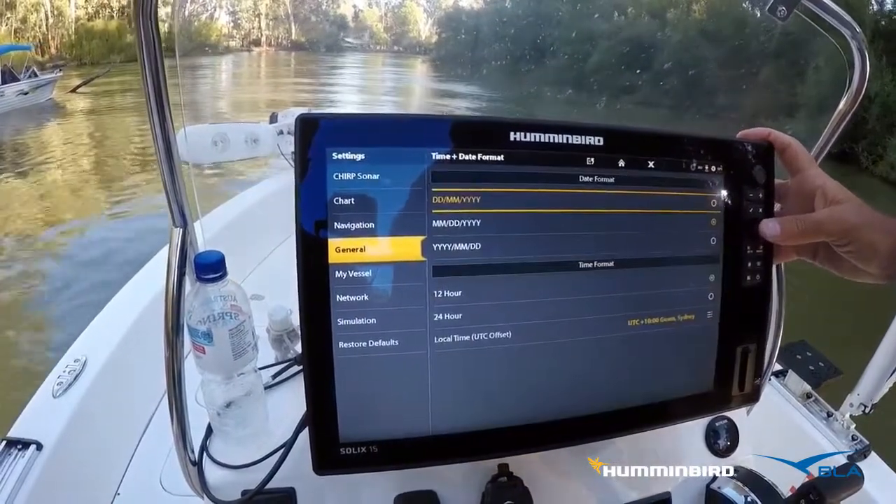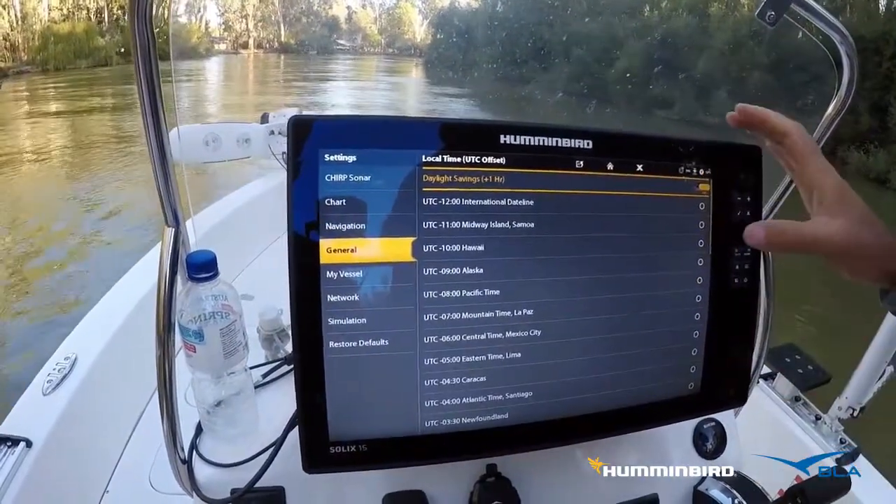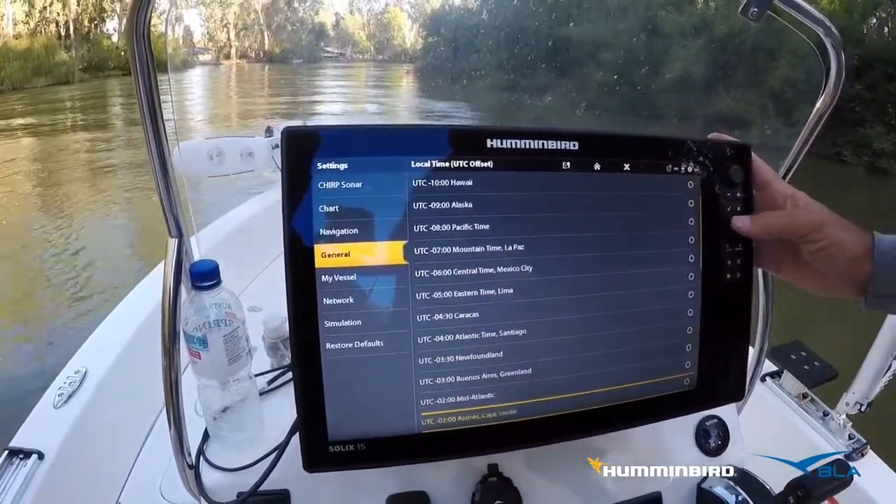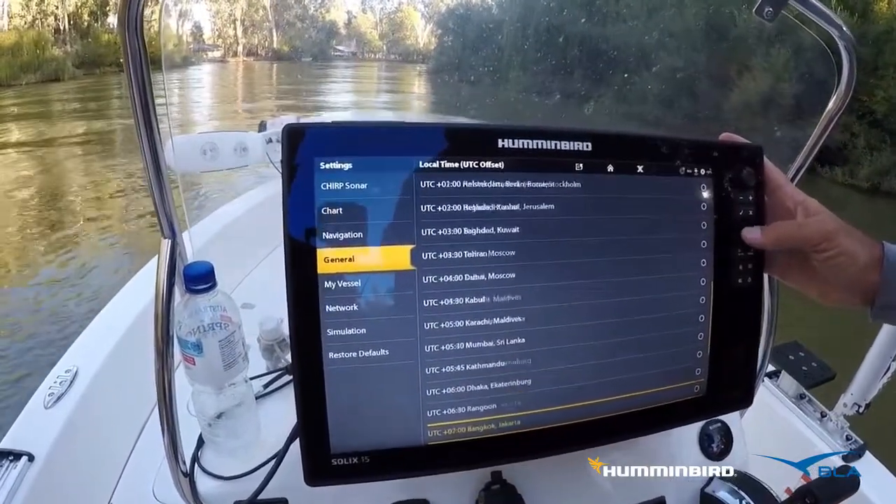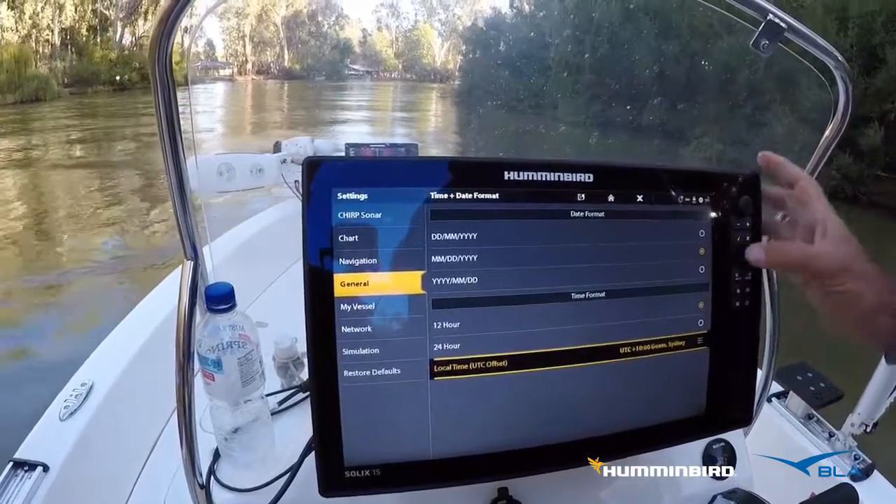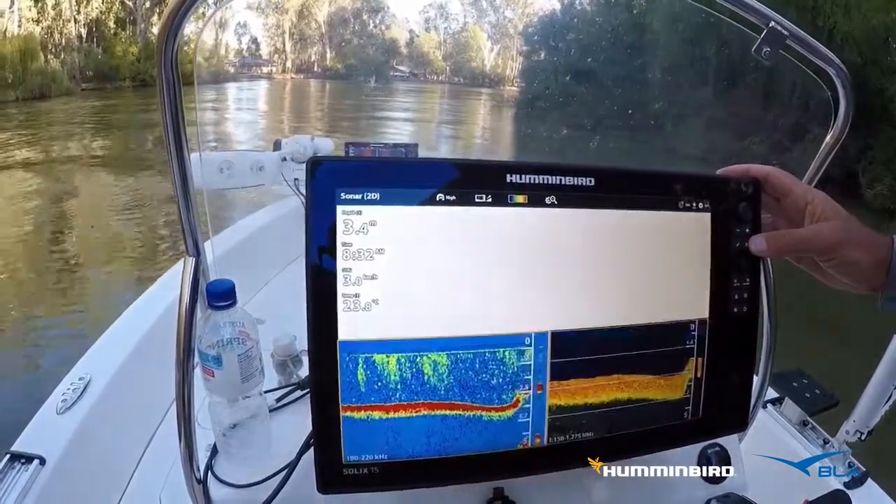Date, time format, 12 or 24 hour. This is our local time here. So for the east coast of Australia, we're +10. It's just a matter of scrolling down, and what you're looking for is AEST for east coast of Australia, +10. There it is there, and we've already got that ticked. And you can see at the top of the screen here, daylight savings, you can tick that on or off. So now we've got the correct time in there.